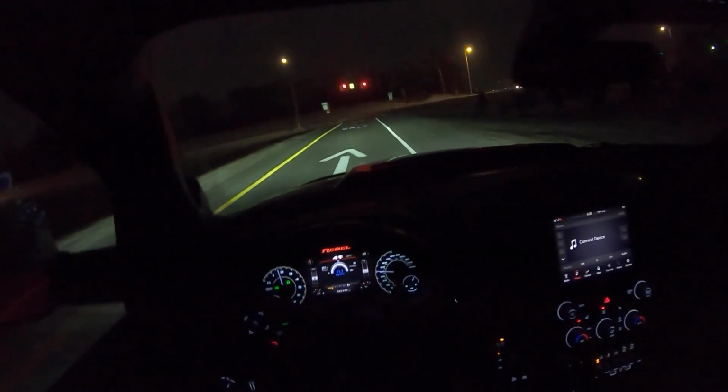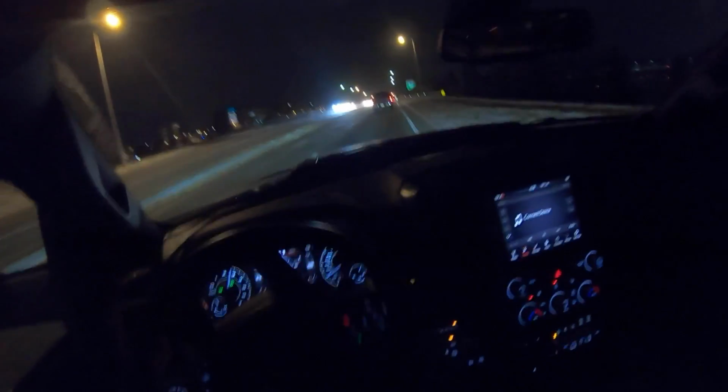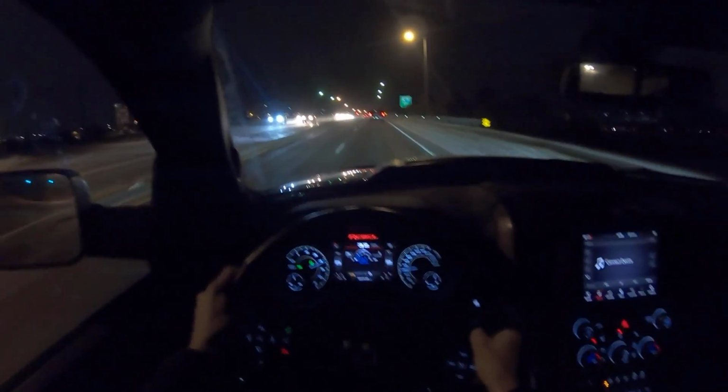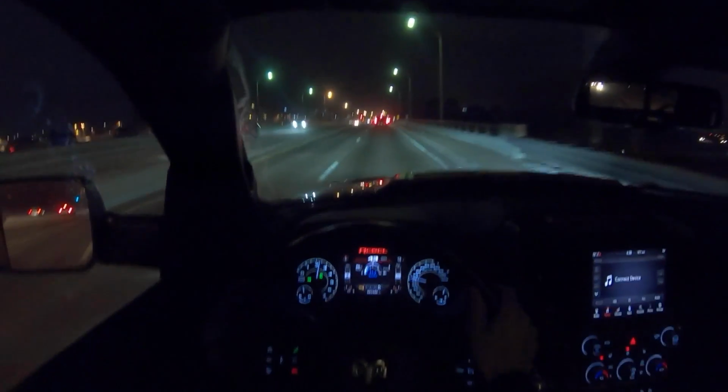What else can I say? These seats are very comfortable, and they look awesome with that cool tread pattern. Spinning the inside wheel there on a little bit of ice.